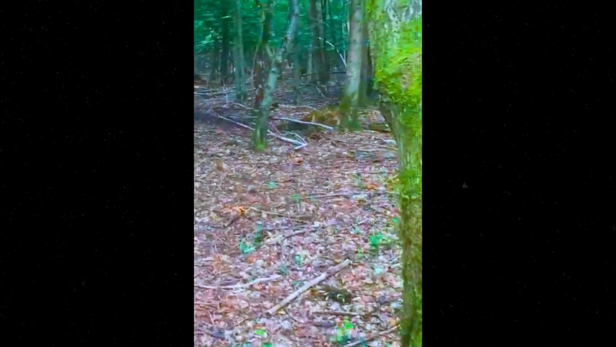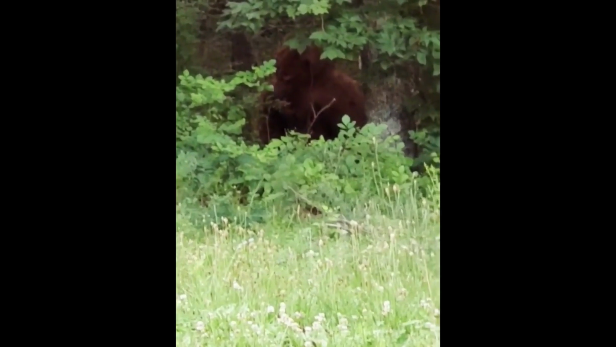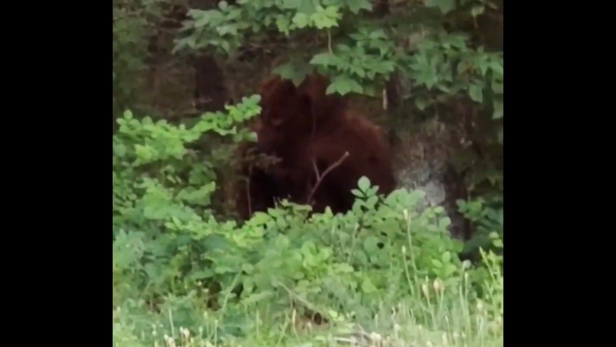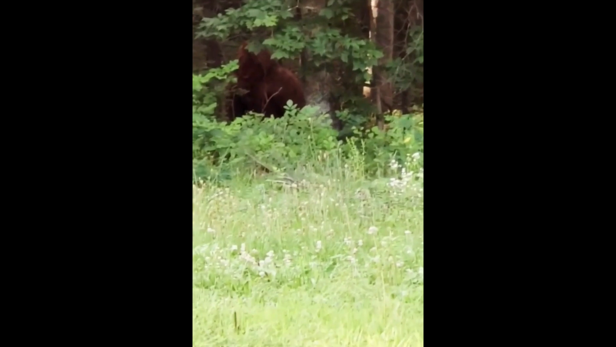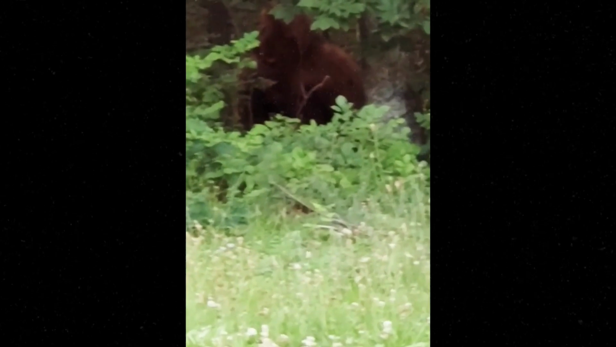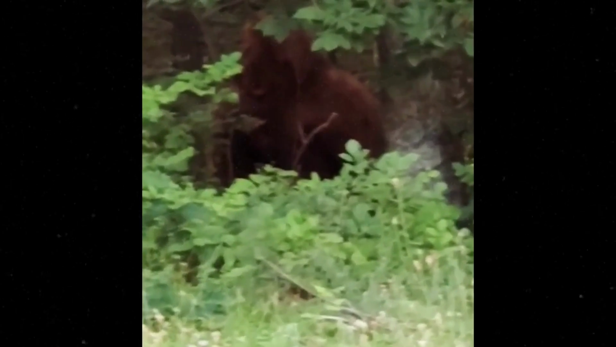This person was enjoying the sun and the beautiful view of nature in a forest. However, little did they know that they weren't alone in savoring the view. In the video, we can see a large bear-like creature lurking in the woods at a distance. However, as the camera zoomed in, it became evident that this creature was not a bear at all. It had a significant size and was covered in a thick, dark brown fur.